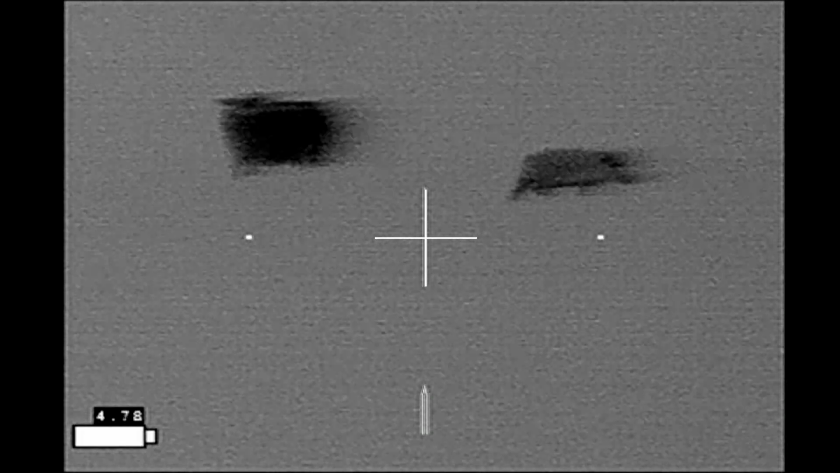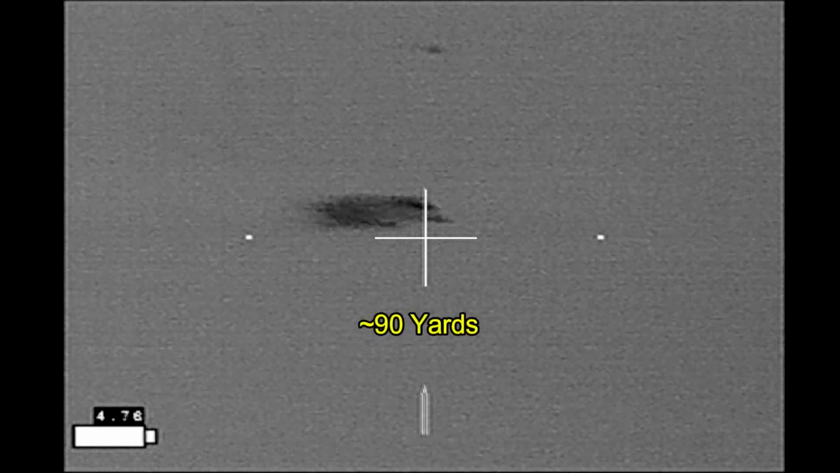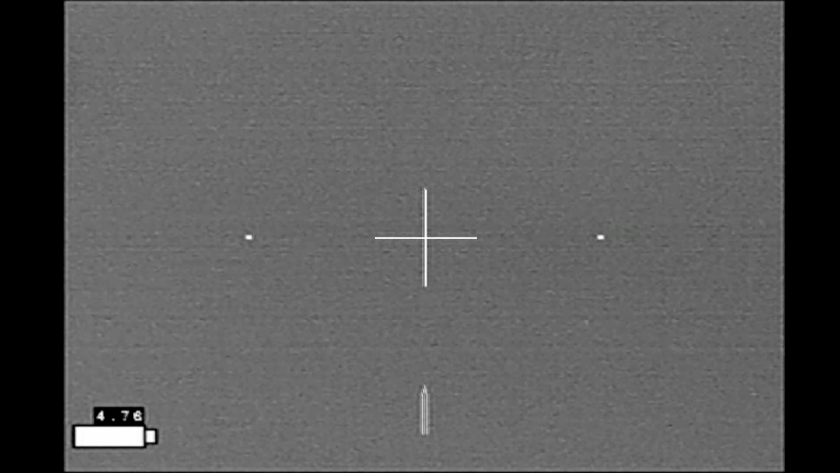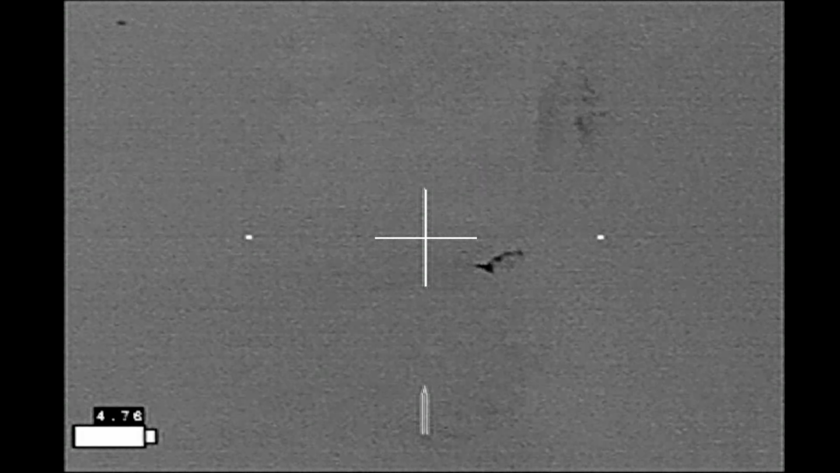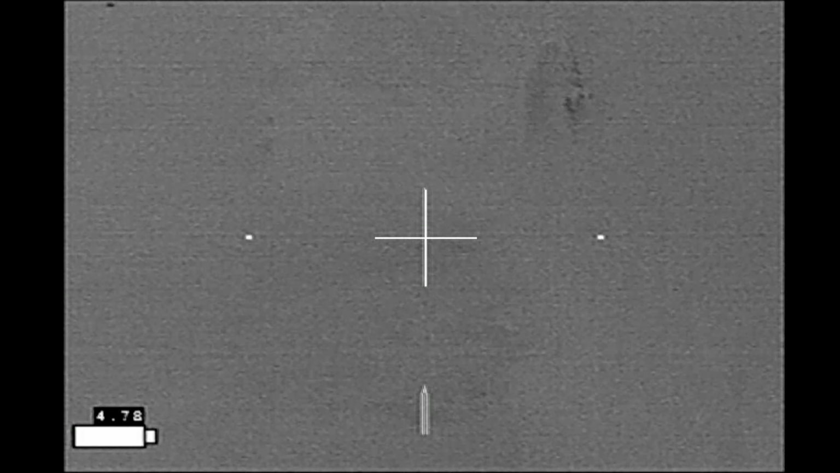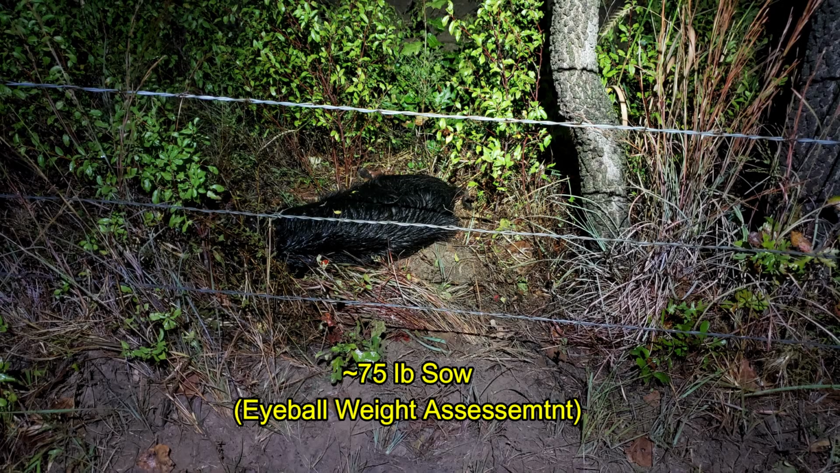And then the boar makes a break for it, and I have to wait for him to clear the cattle. And I catch him going through the fence, but he crosses the road and ends up on the next property. And my sow eventually falls through the fence and partway down the hill outside of the fence. She came in at about 75 pounds. I didn't weigh her, and that's where she remained.